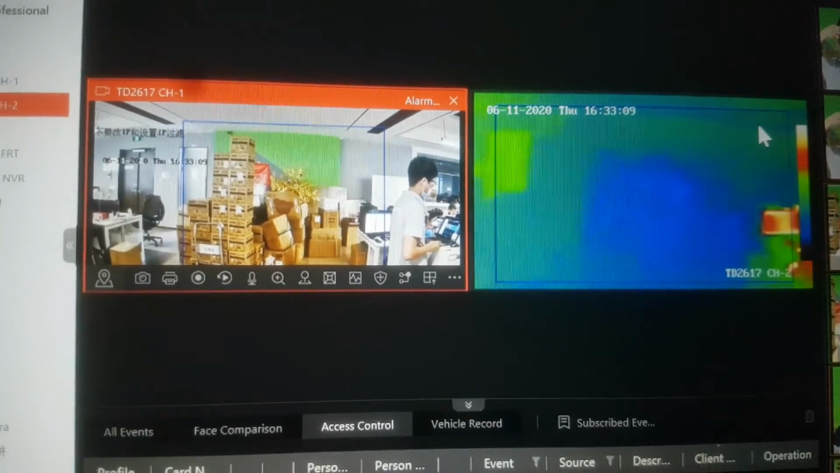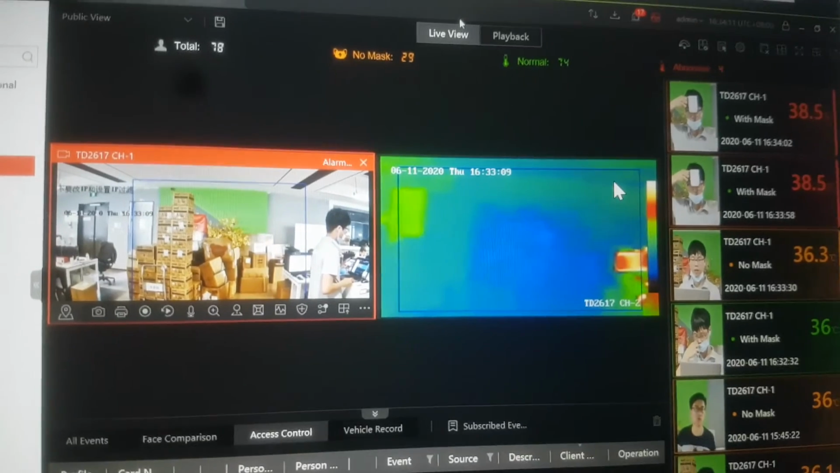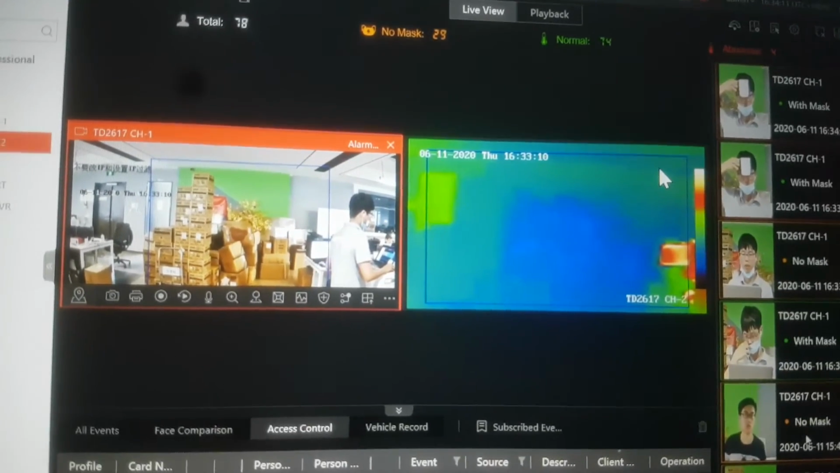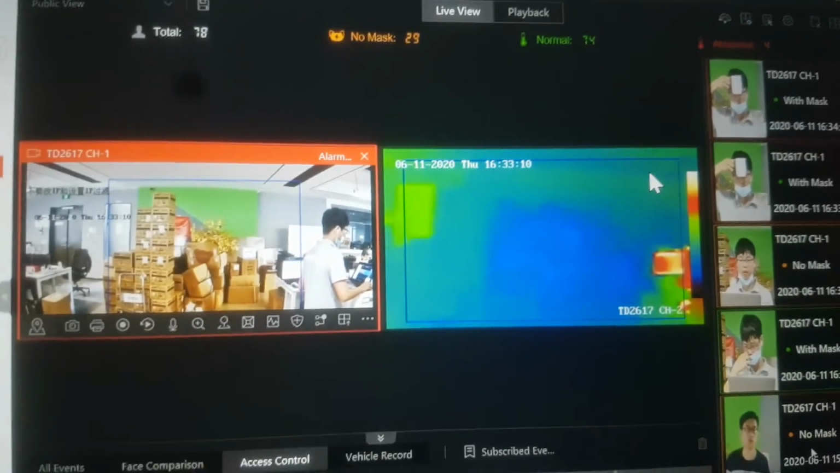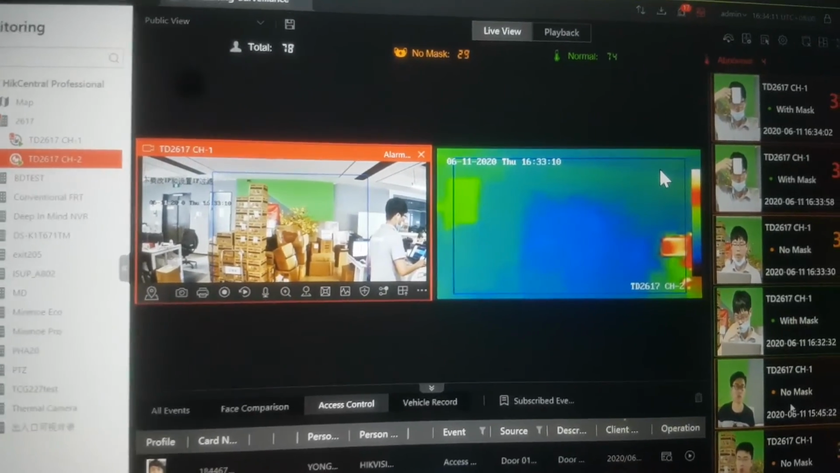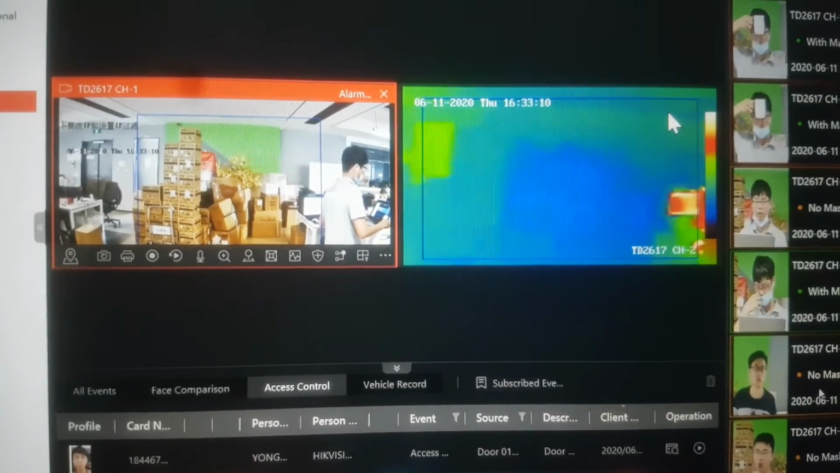And this is for the camera side. It also shows total and normal. Normal means the temperature is normal. Abnormal means how many people didn't wear the mask. Total means how many people are standing in front of the device. This device supports up to 30 people at the same time for temperature measurement. This is the camera.